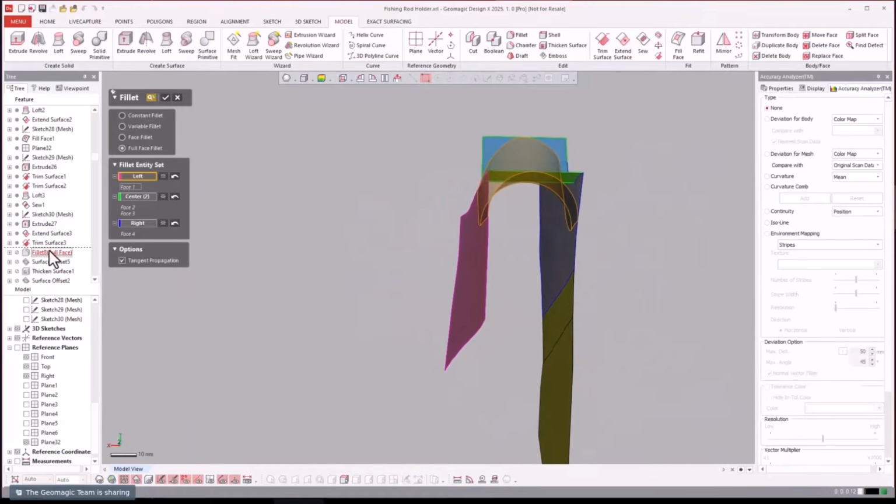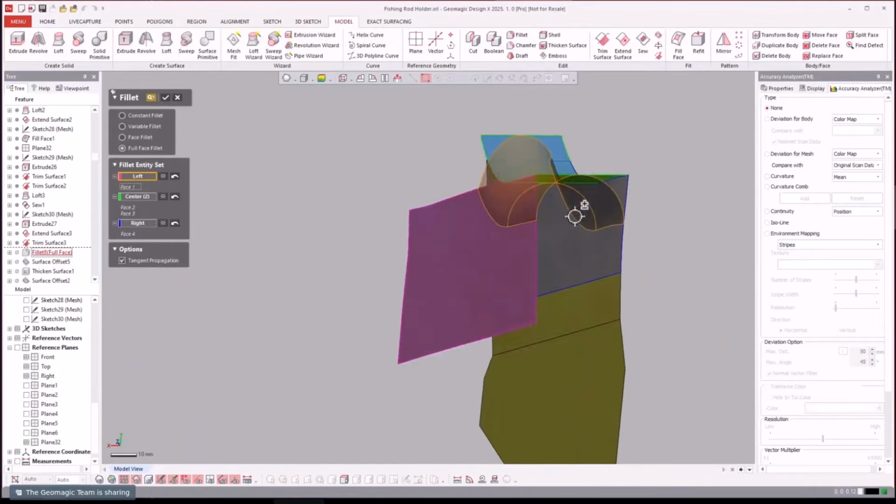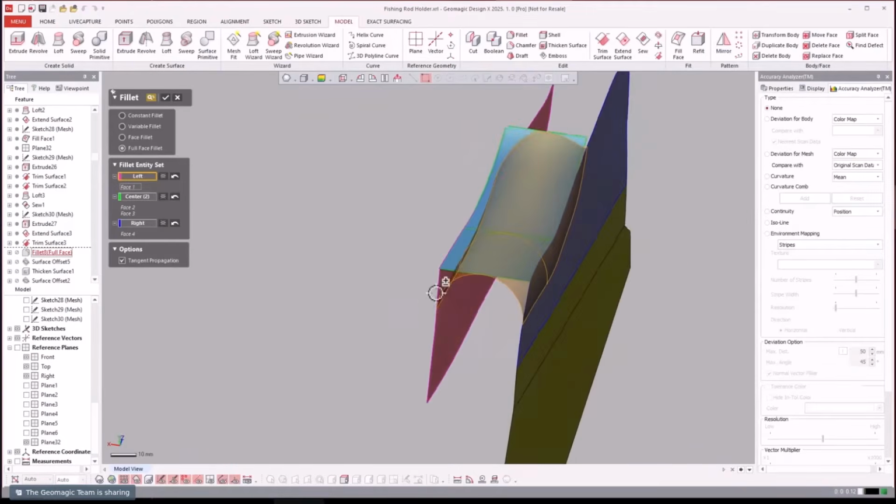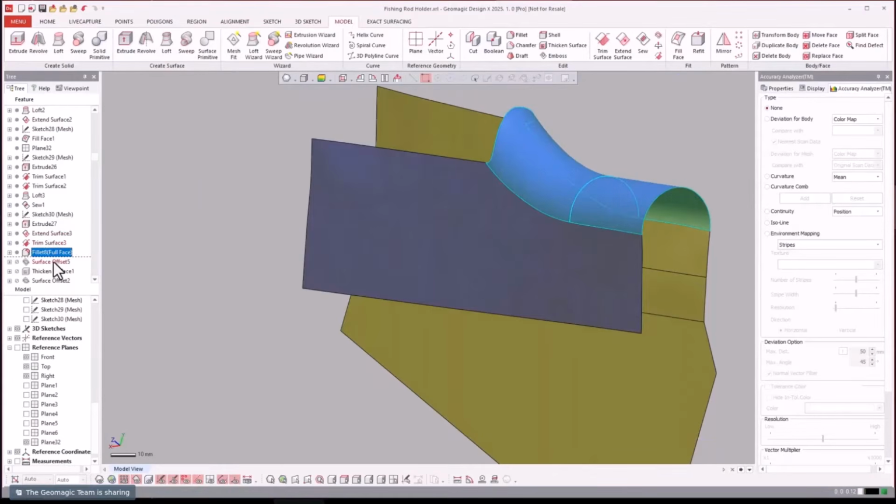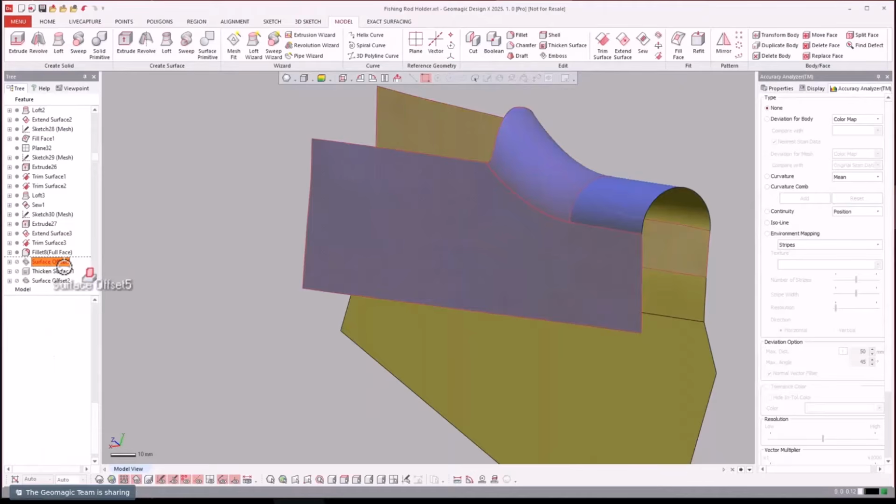But you see how with a full face fillet, you said, I want it to just make it a full round from here to there, and you select your left, center, right, and then it creates a full round between it. So that when it works right, it works great.